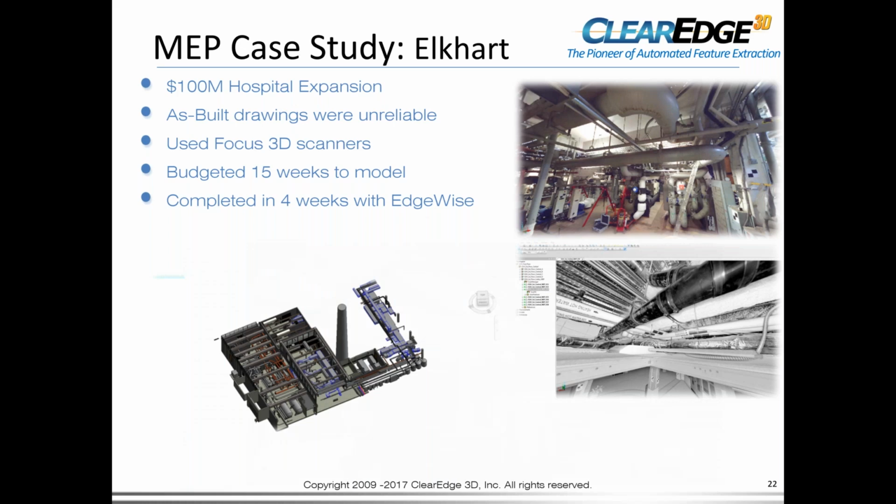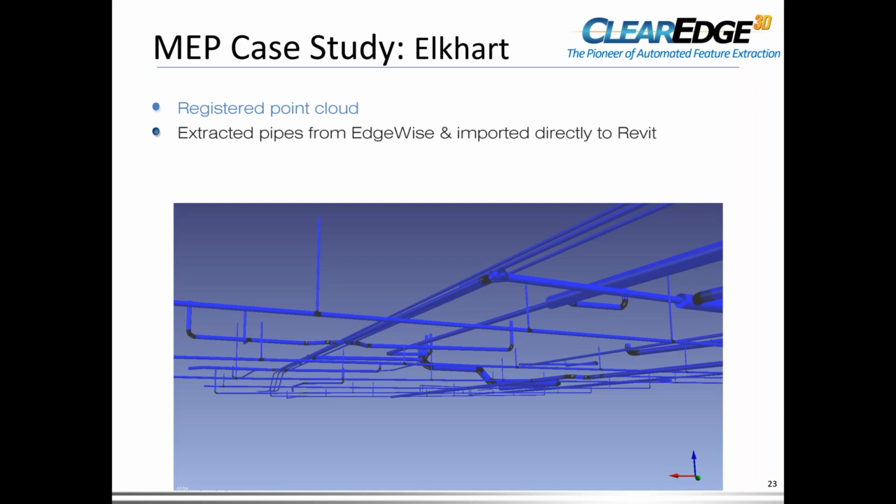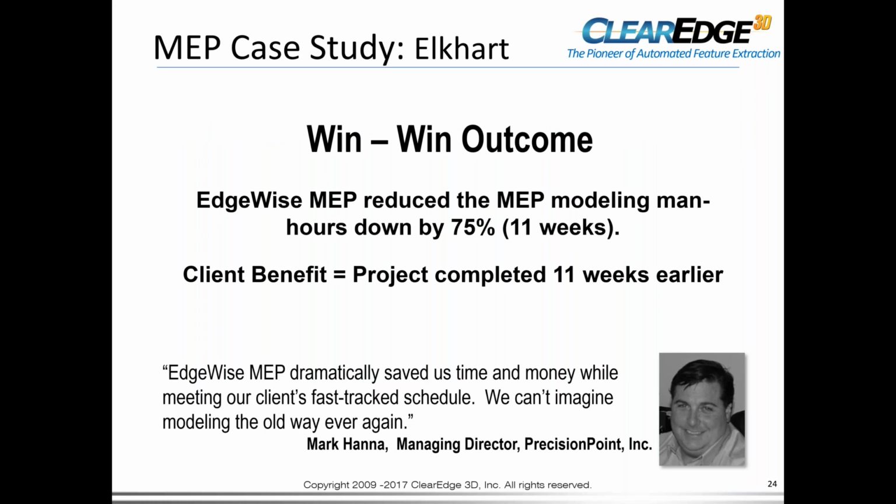In this case, since they used Faro, they registered the point cloud using Faro Scene, but you could have used Recap or any other registration software. They had a 1-button export, and they took the 3D model from Edgewise directly to Revit. It was truly a win-win outcome because our client that did the scanning and modeling reduced his man hours by 75%, and his client, the hospital, was quite happy because they completed the project 11 weeks earlier, and they were able to get contractors off-site 11 weeks earlier.